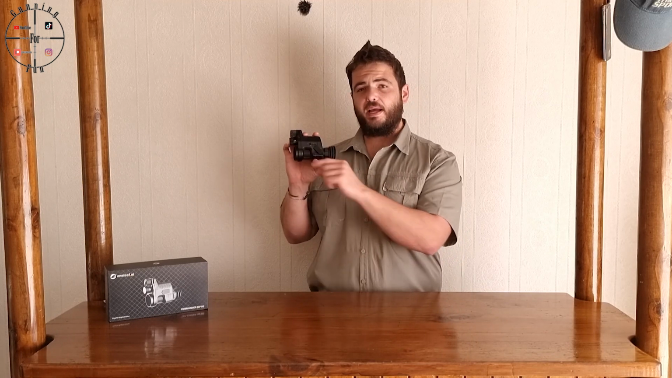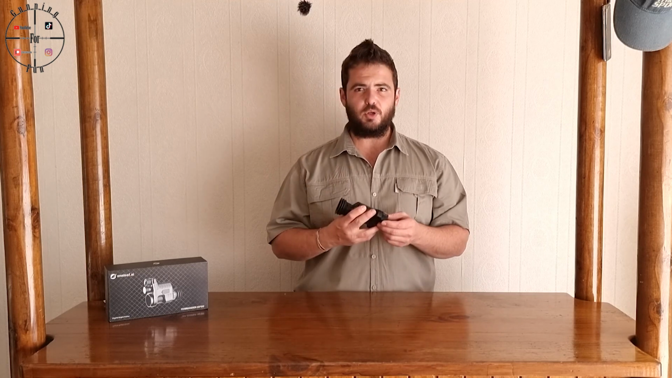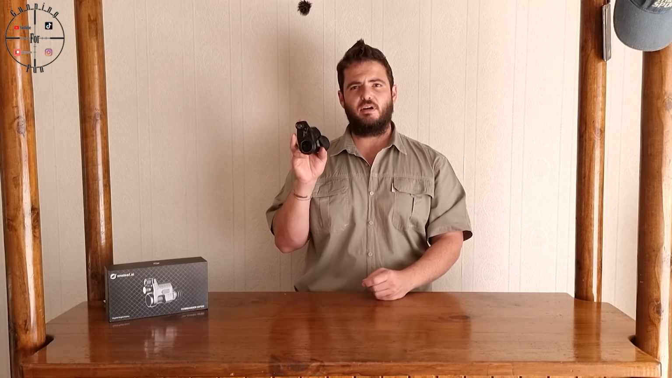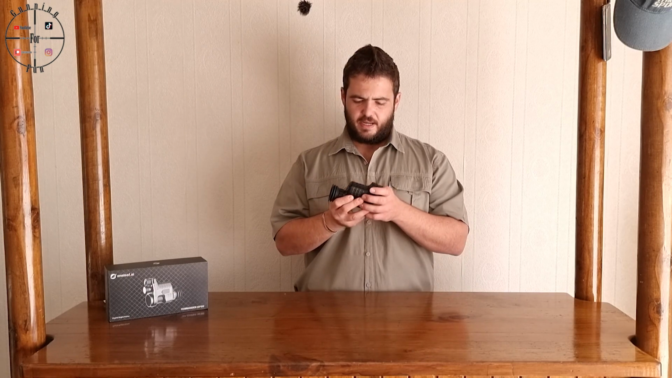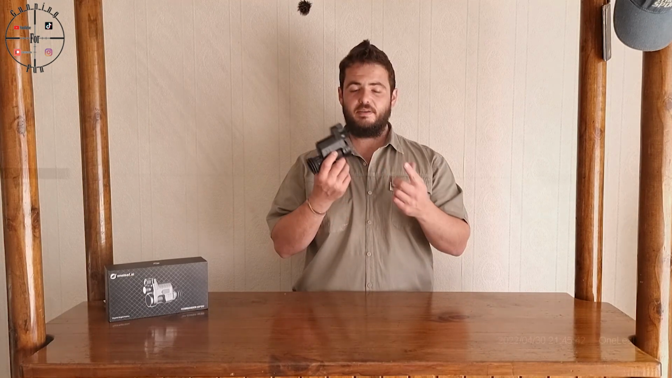If you just plug it in while you are not using it, maybe when you are waiting or you're driving to the next spot or whatever, or even while you're scanning, just plug the charger in and you get a bit extra longer life out of it. And if you don't have extra batteries, it's very easy just to change the battery.